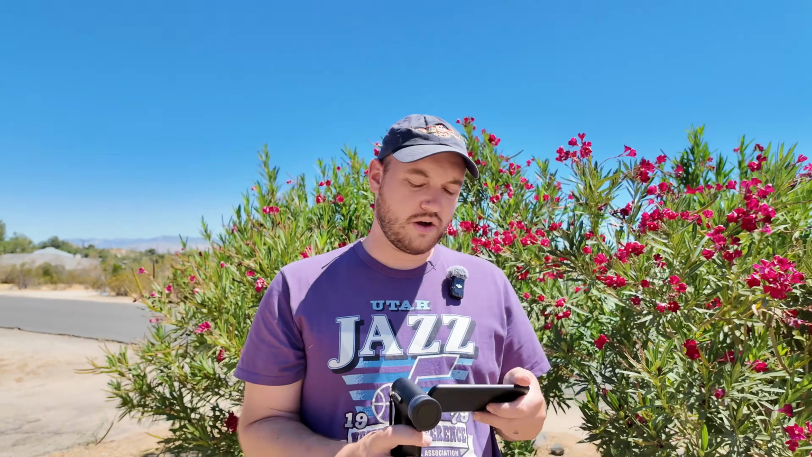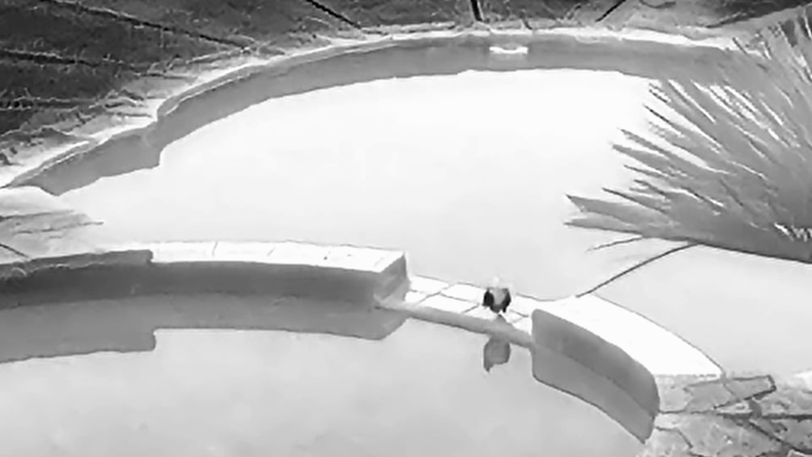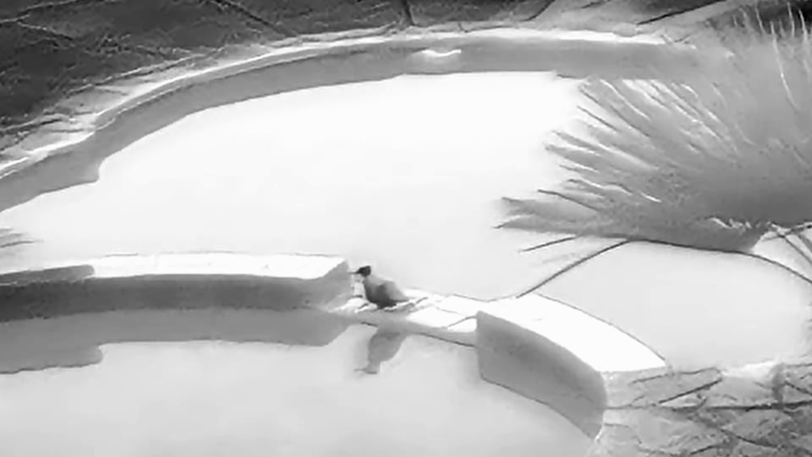And I would say overall this Thermalmaster thermal performed pretty similarly to other budget thermals that I've tried. You can see the birds, as you saw with the American Robin clip. You can tell there's something there, but it's not a clear enough picture to be able to tell even kind of what it is. And I think that's kind of the point of these thermals at this price point, it's to help you pick something out in a crowd rather than see what it is. So you'd need a secondary tool, like a flashlight. And I think, in my opinion, that defeats the purpose of a non-invasive tool like a thermal.